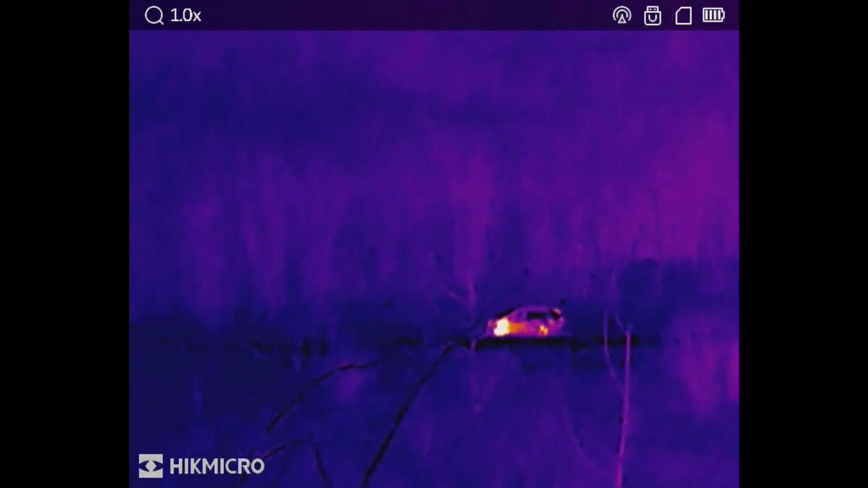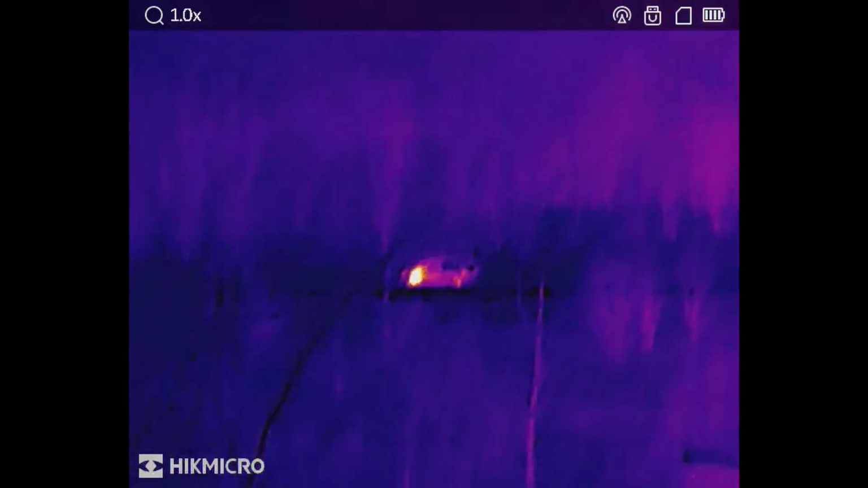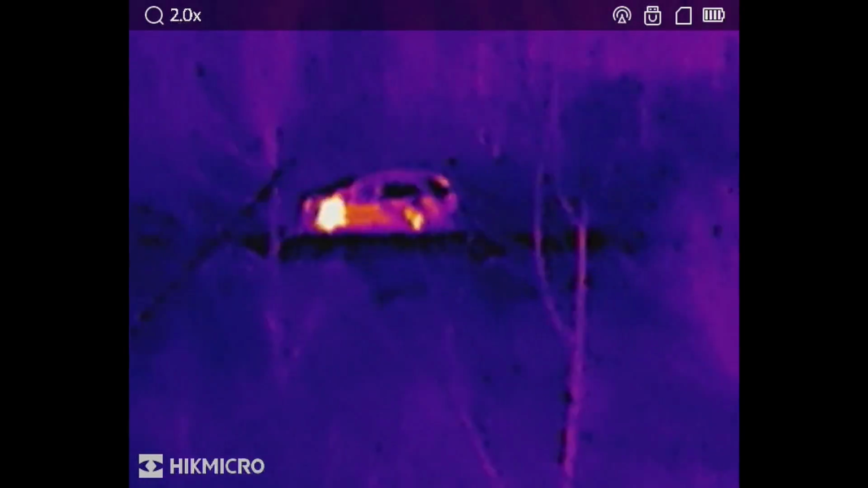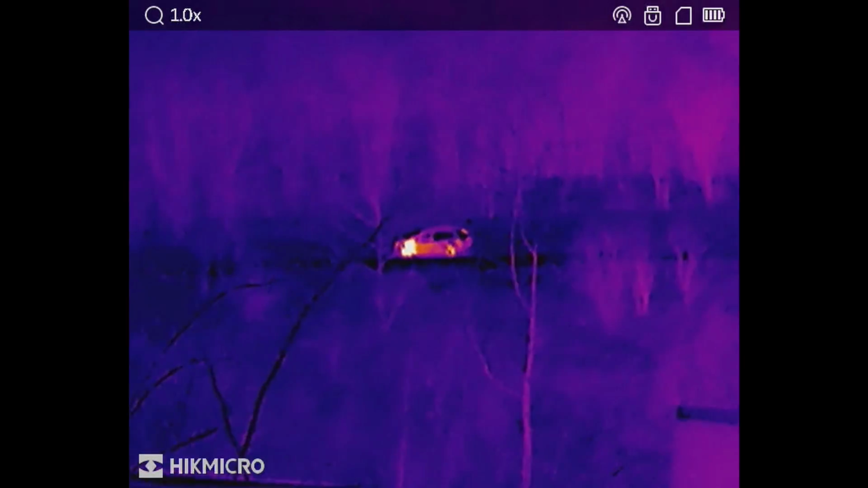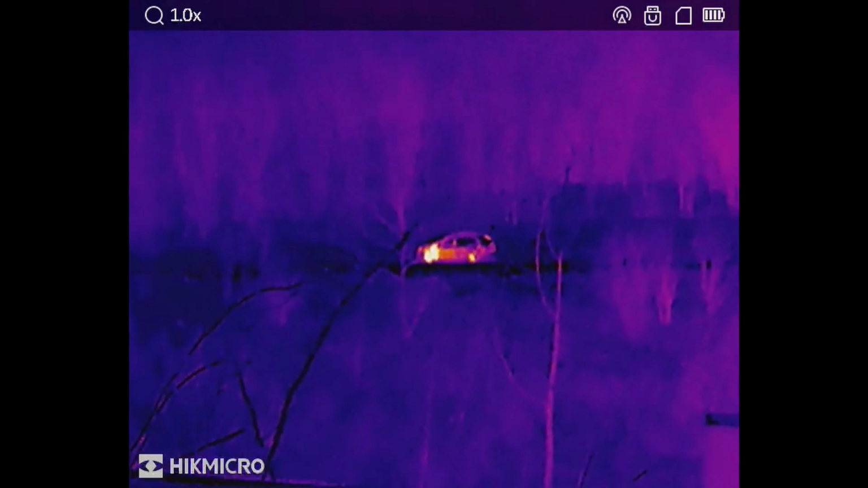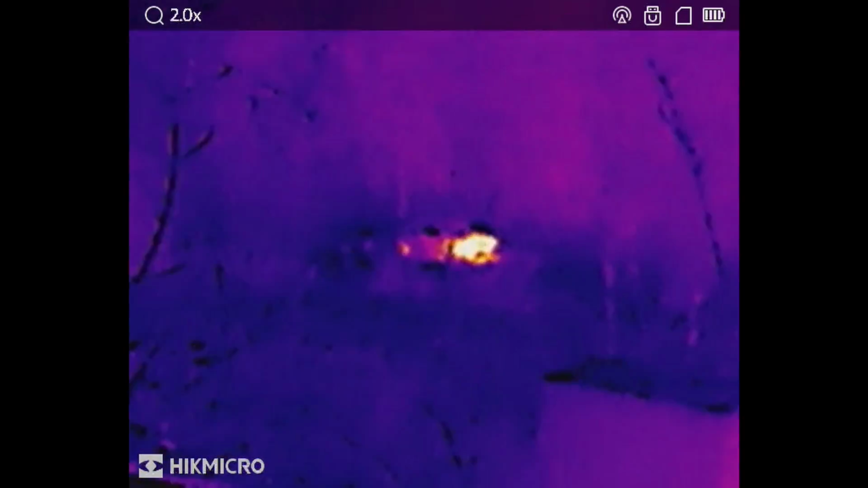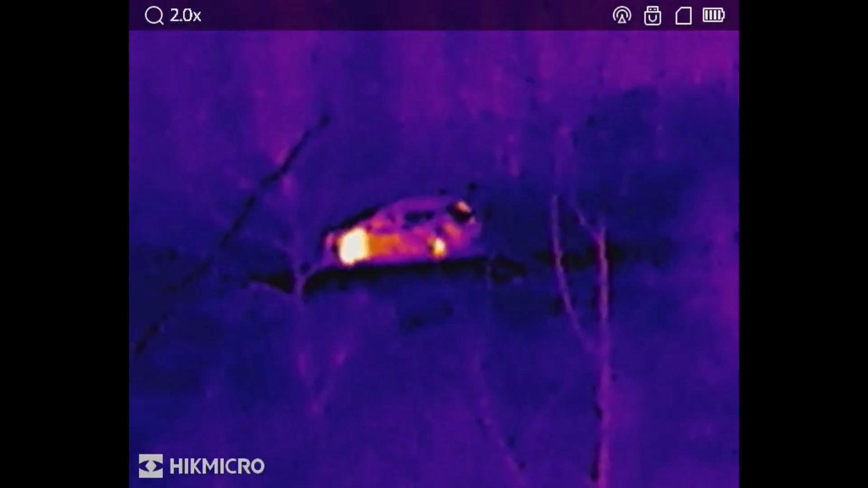So we're out and about now, and as you can see, I haven't really been able to see any animals, but I have been able to see cars, and you can see literally the front of the car. You can see the heat coming off the bonnet, which is pretty cool. And then my car's over there. It gets quite hot. It's a Subaru engine, but yeah, you can see how hot it's getting. That's pretty cool. I haven't been able to see any animals yet though, but we're still on the lookout, we're still on the hunt.